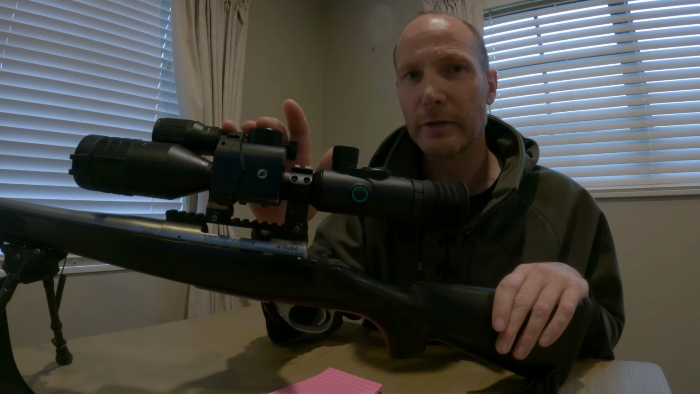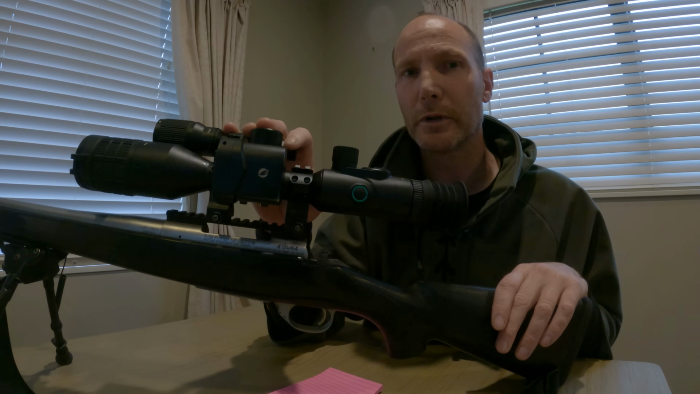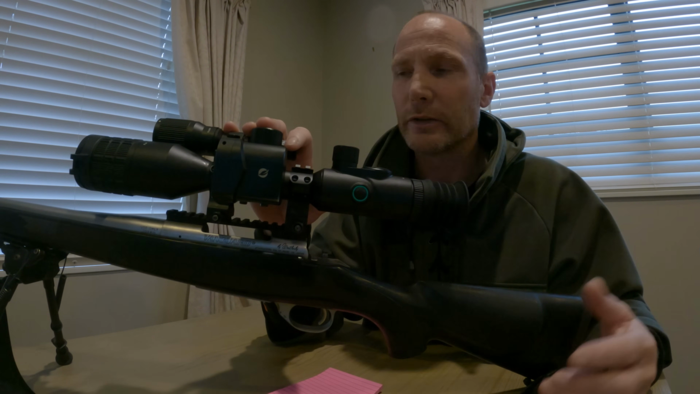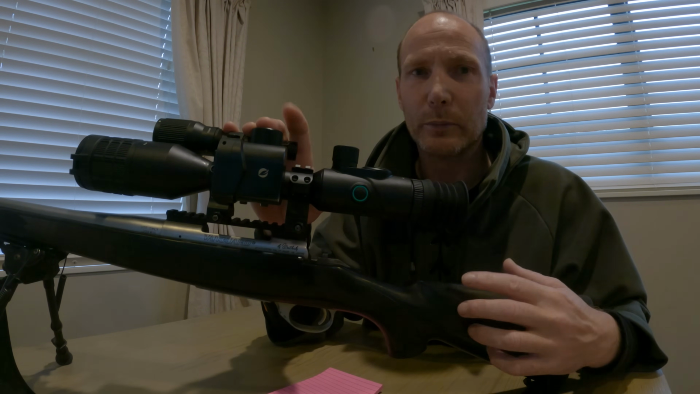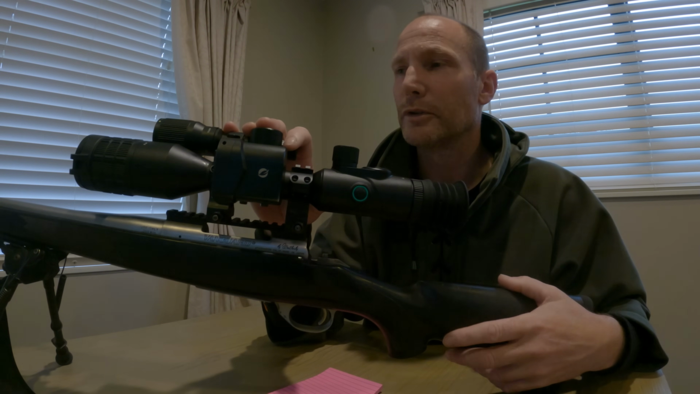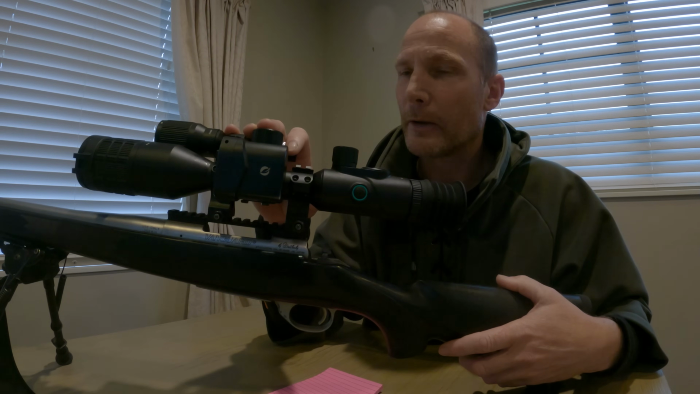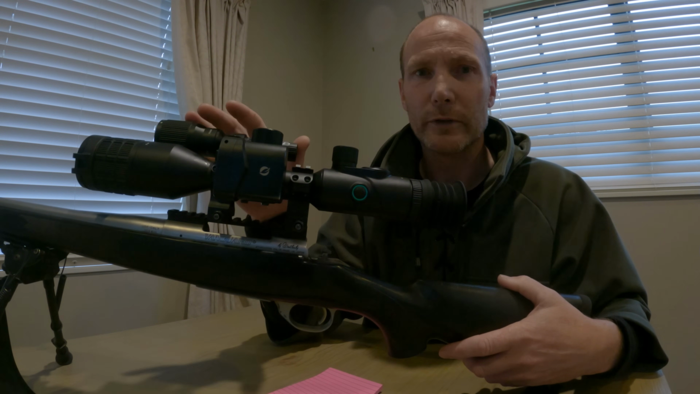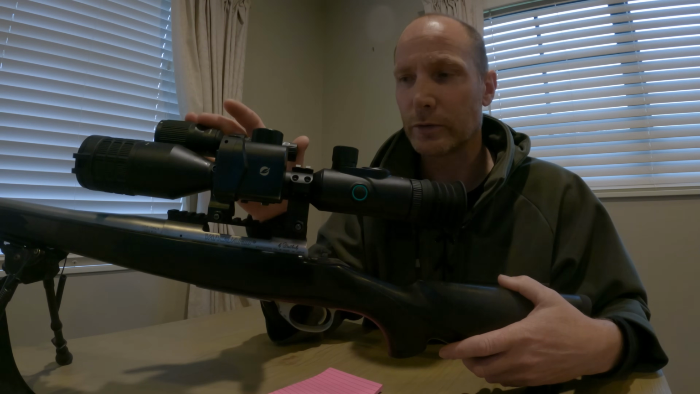You can enter your ballistic details into the scope as well, how many feet per second, bullet weight, etc. And it will adjust to the distance for your projectile, but I don't get too technical with it. I haven't yet anyway.